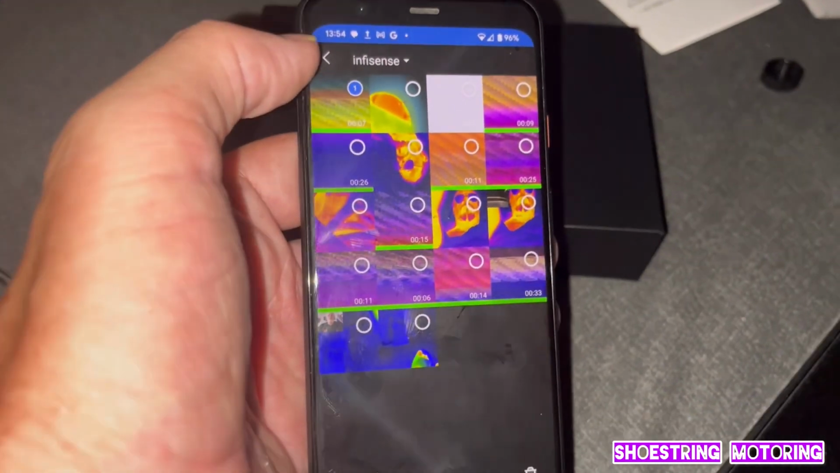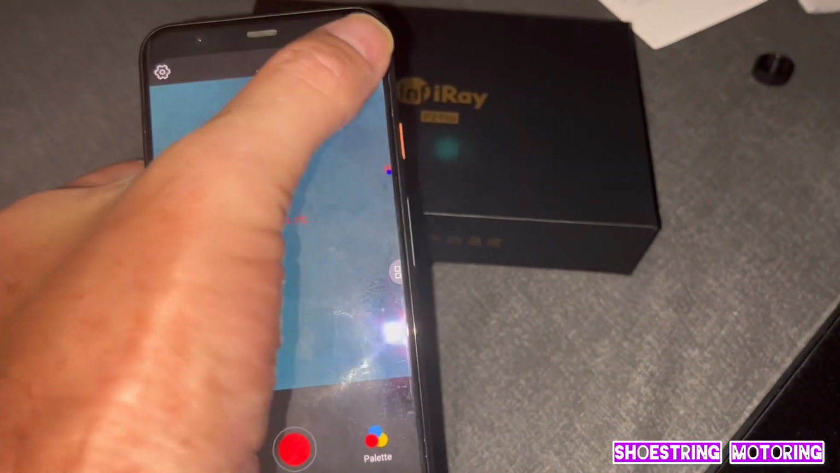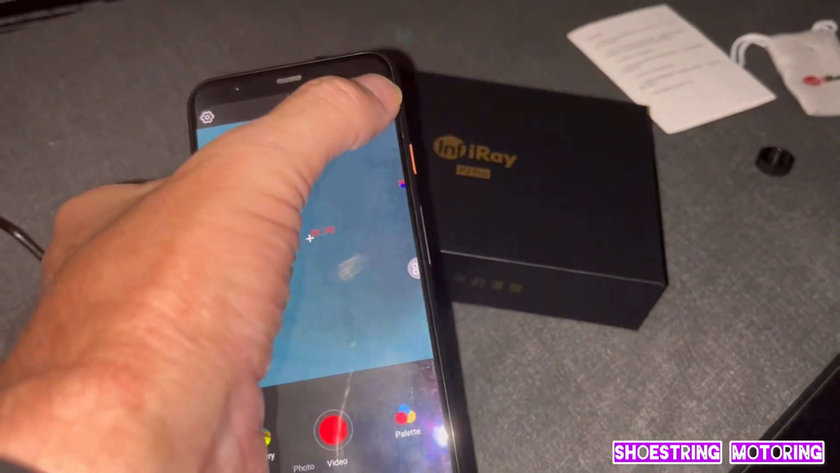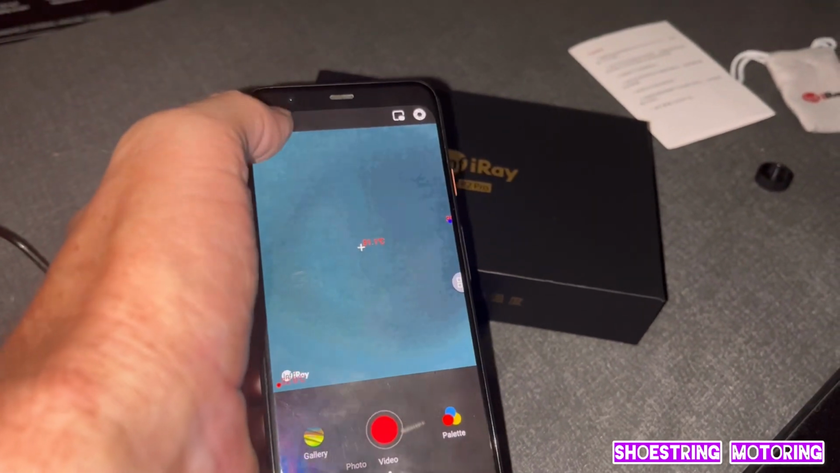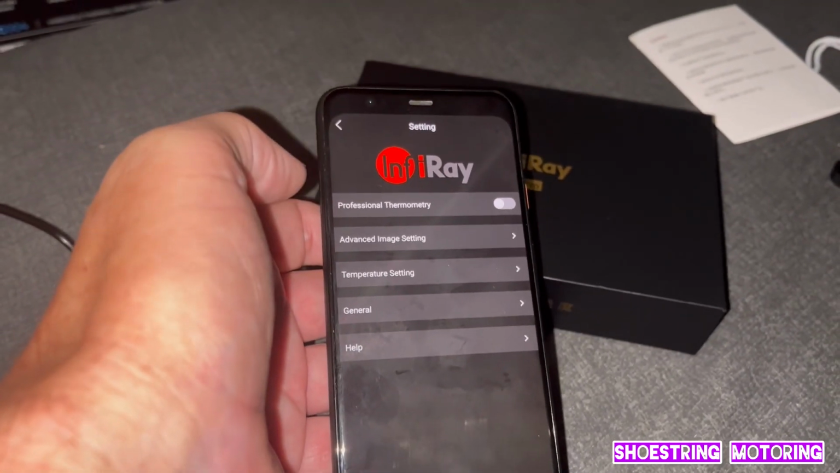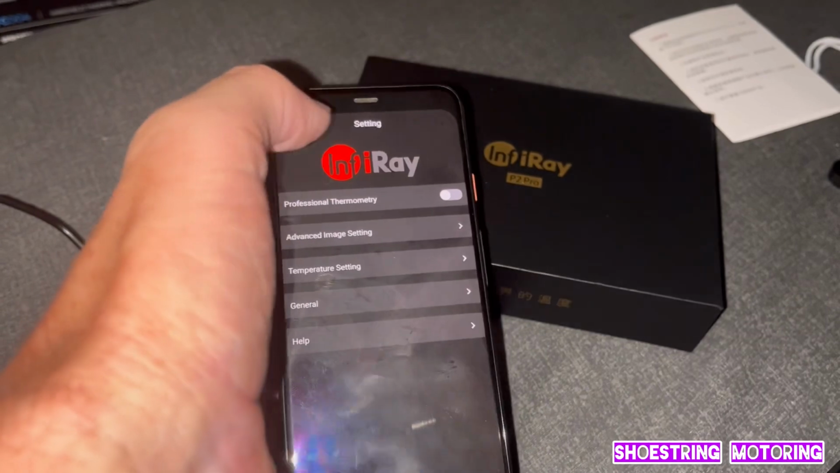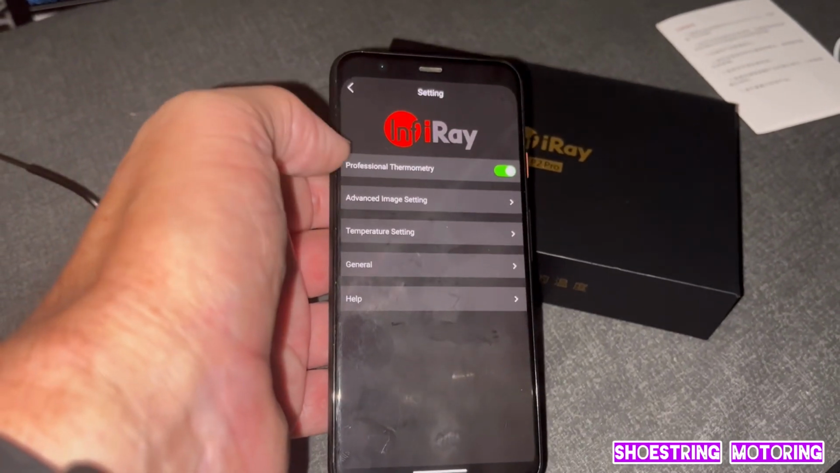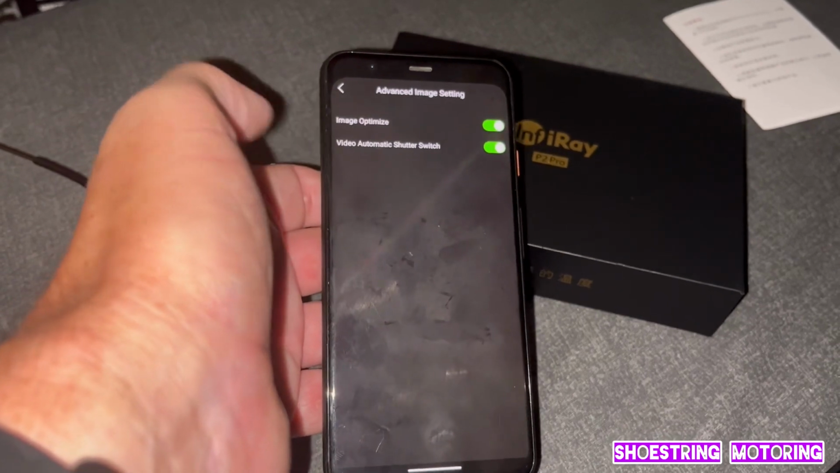There's a calibrate setting, which is this one at the top, which calibrates. There's settings there. Professional thermology, you know, turn it on. Advanced setting, they're all on.